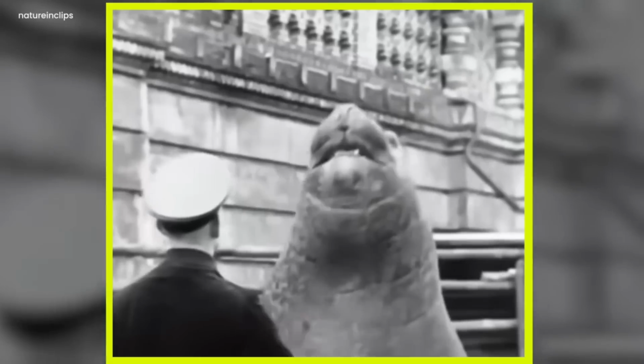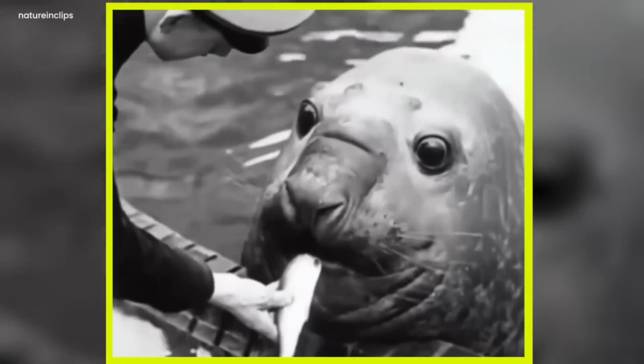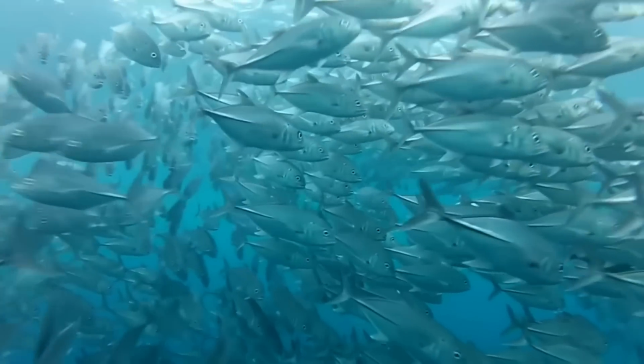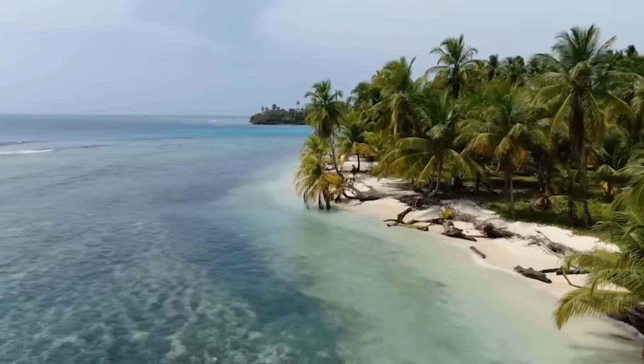Roland, largest sea elephant. It is a video of the largest sea elephant, Roland, from 1931. The man in the video pats Roland very politely. Roland keeps his head out of the water as the man feeds him food, which is most likely to be a fish. The man moves Roland to another location.